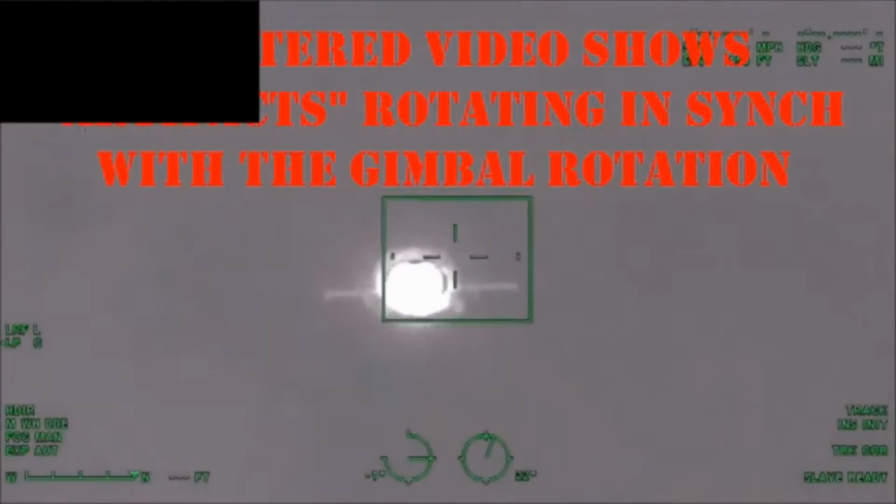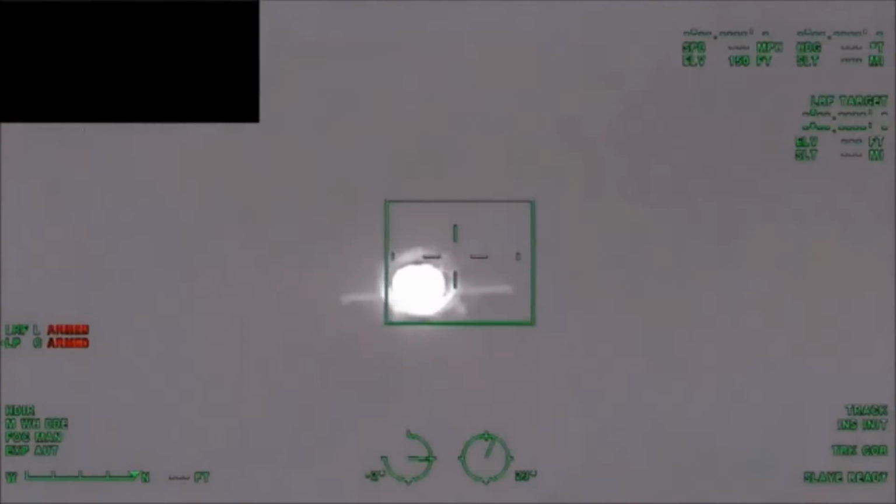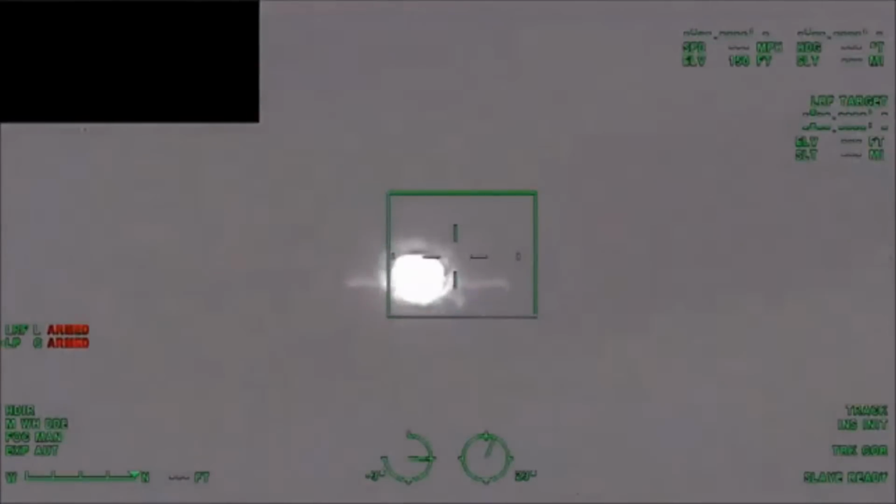Number 2. There's this altered video that shows artifacts that move at the same time as the gimbal rotation. What's up with that? Well, I originally had a thought that it might be the tracker, because when the object rotates, the tracker reacquires the image, and therefore the whole scene could adjust as the tracker is adjusting with it. That may or may not be right. I don't know, so I'm not going to stick to that.